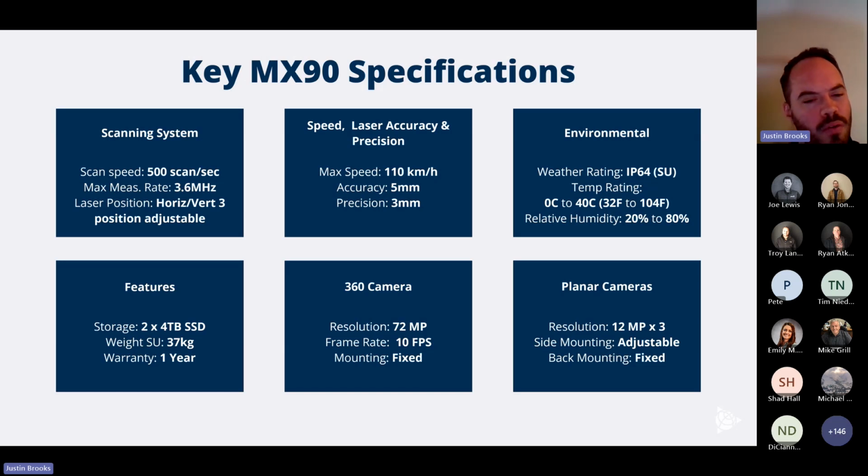I think that's usually overkill for a lot of the corridor mapping that we're doing, but it can definitely come in handy with a lot of these utility type projects, trying to capture power lines that are way offset from the road, for example. We do have those two 4 terabyte hard drives, as I mentioned earlier, with that Ladybug camera and the 3 planar cameras on there. It also is worth noting some of our environmental protections. If you get stuck out in the rain or snow, you're not necessarily going to brick the system, but you do want to be careful with anything that would be considered a water jet.